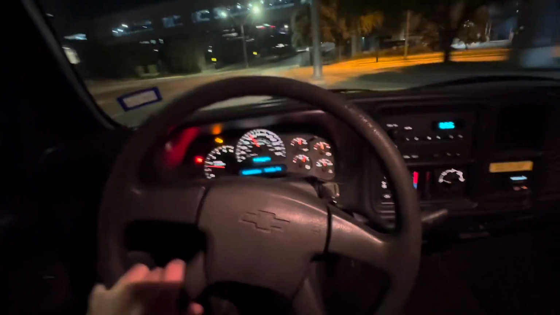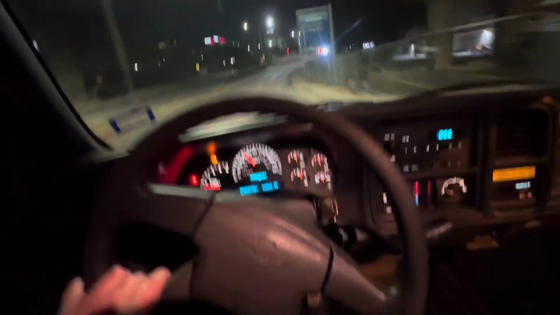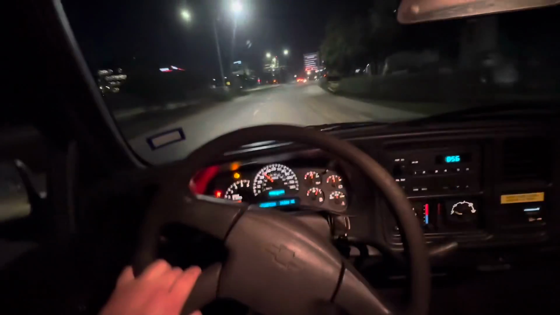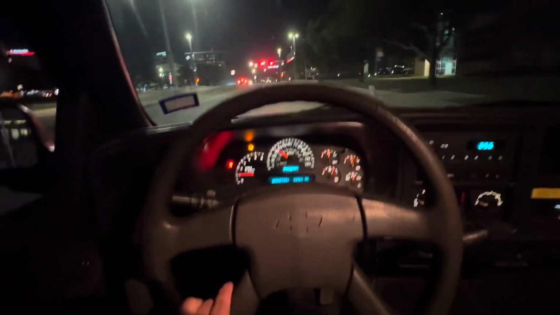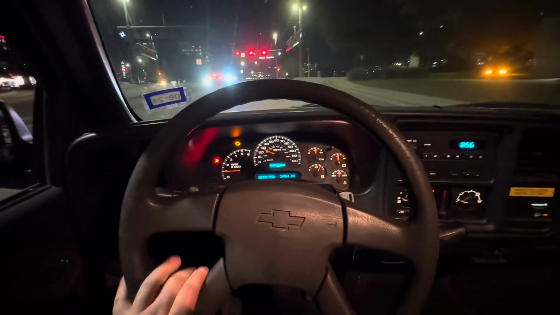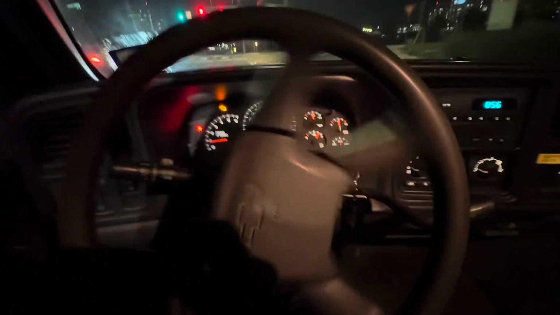Truck still gets up. Oh, I believe this one has the 6.0, if I'm not mistaken. You know what? We'll go through here.